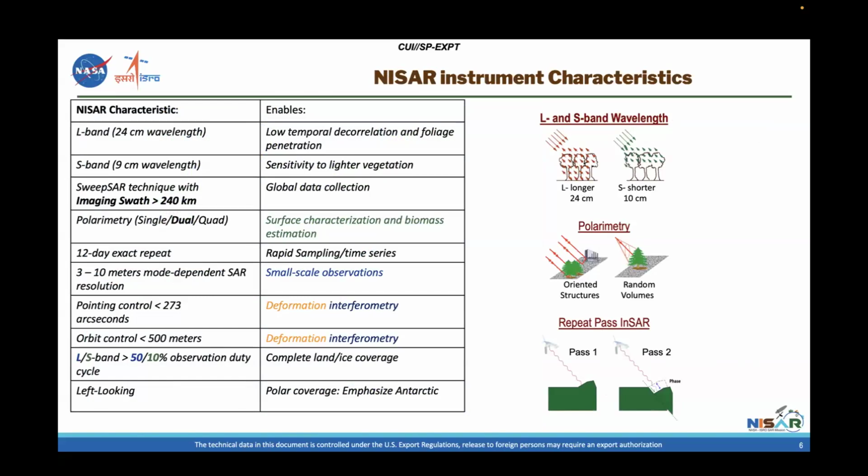And just to emphasize that we do have a lot of capabilities here. We chose L-band as our main wavelength because it is able to penetrate through trees, through vegetation. So we're really hoping to observe a lot of places that are currently difficult to observe with C-band missions, with this L-band capability. So that's going to be exciting too, hopefully.